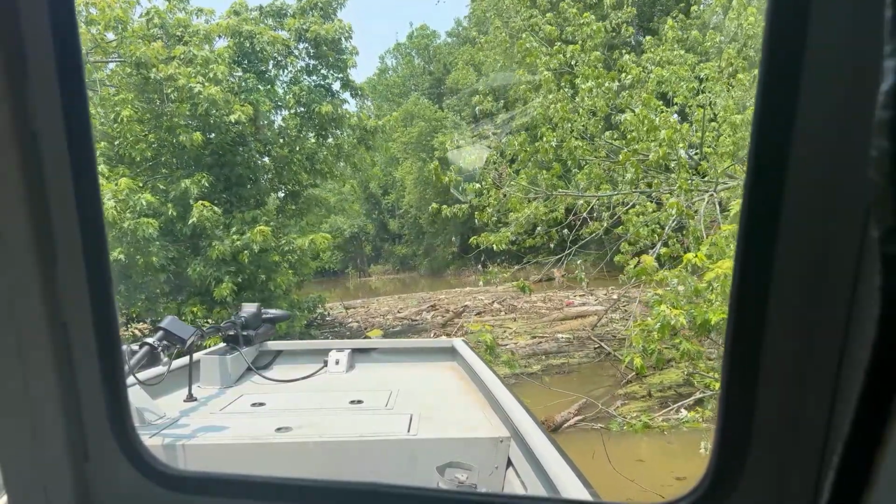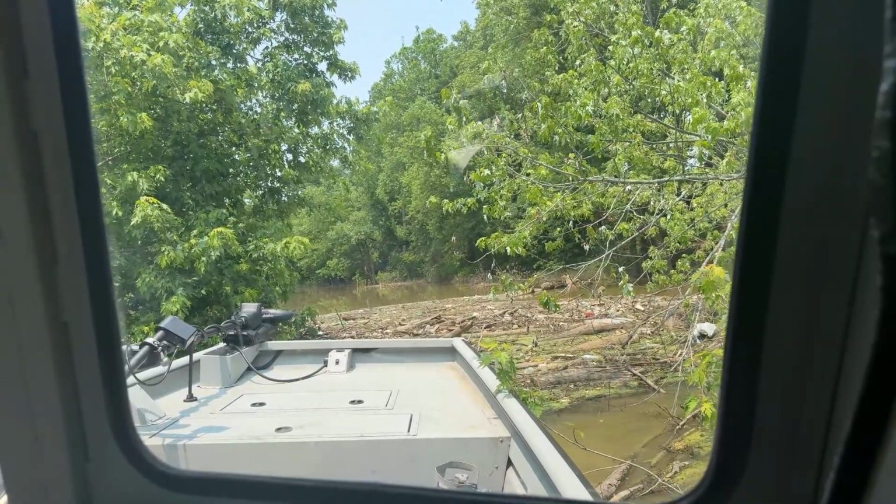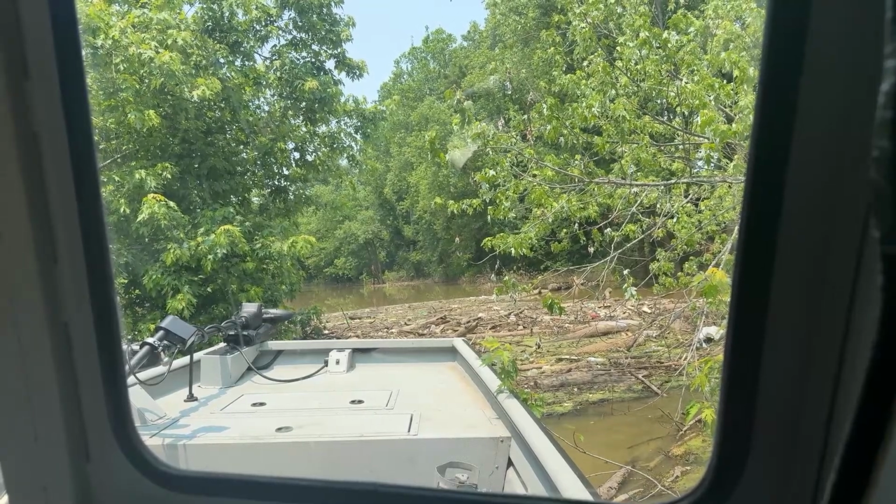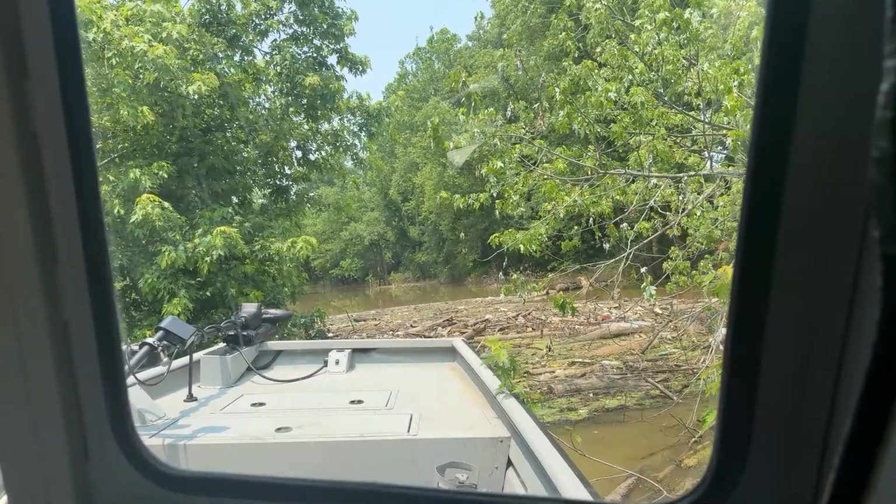And golly, there we go. Oh man, I don't think that one's gonna move. I almost wonder if we need to... I don't know how deep it is over on that side. Oh yeah, it's moving.